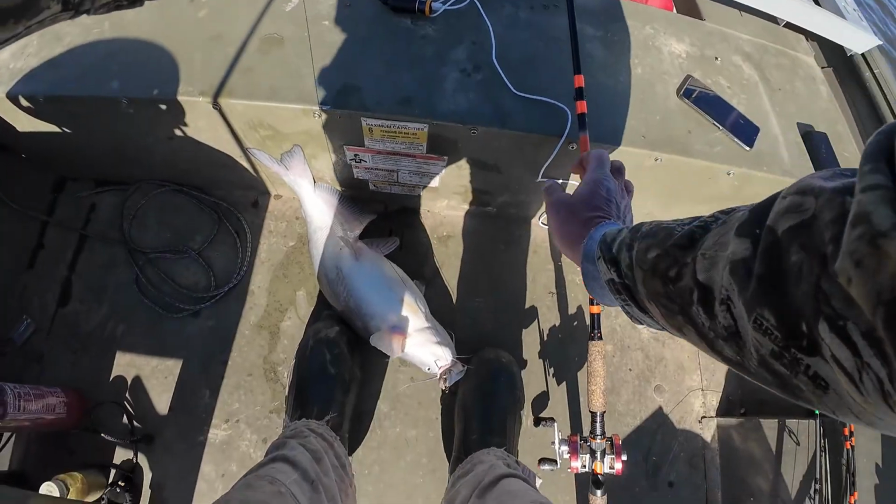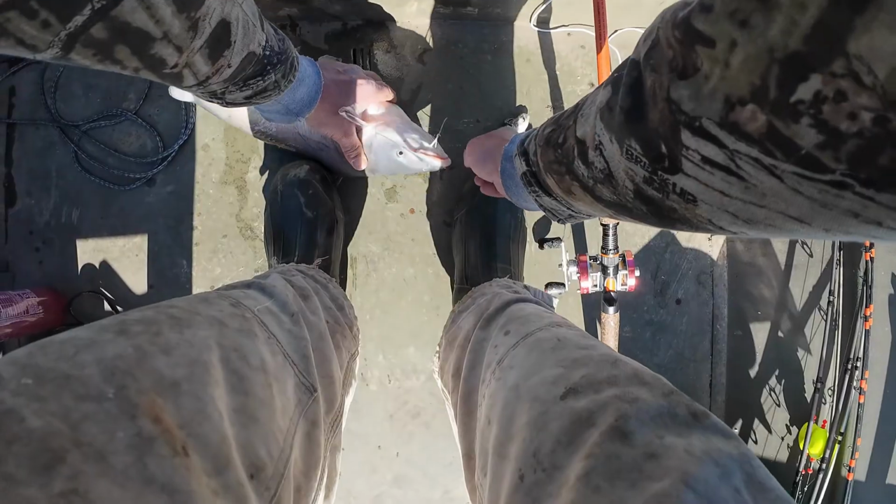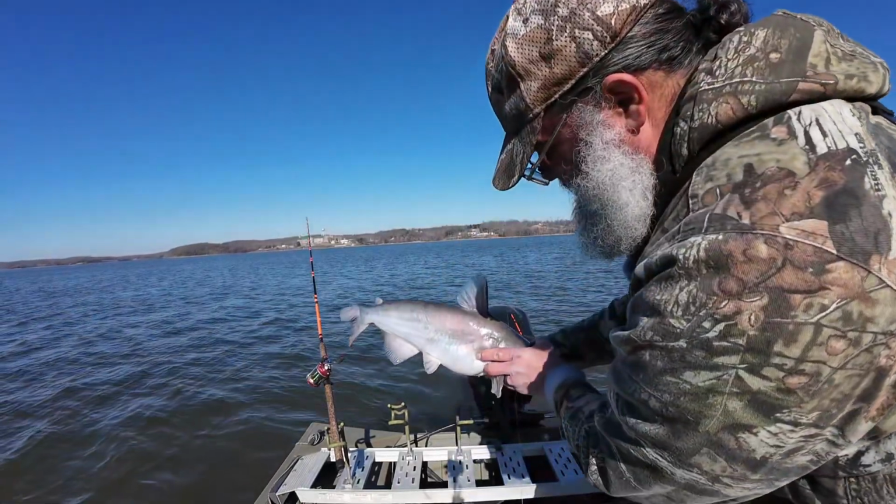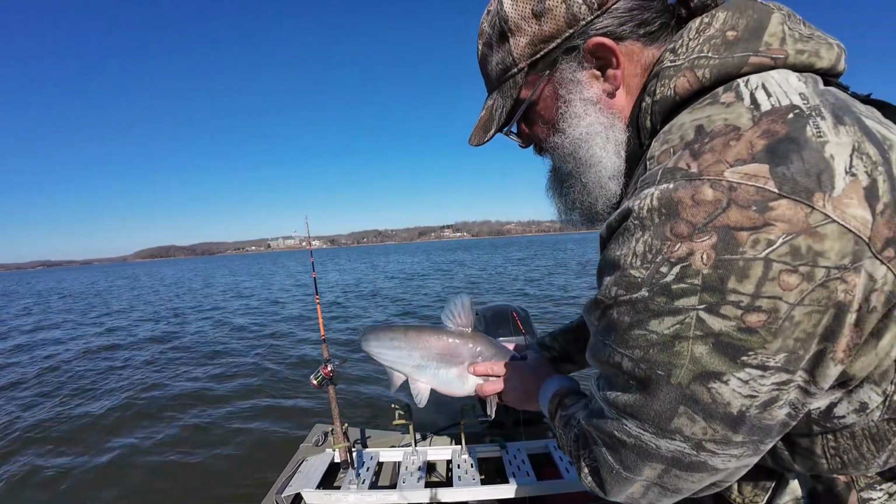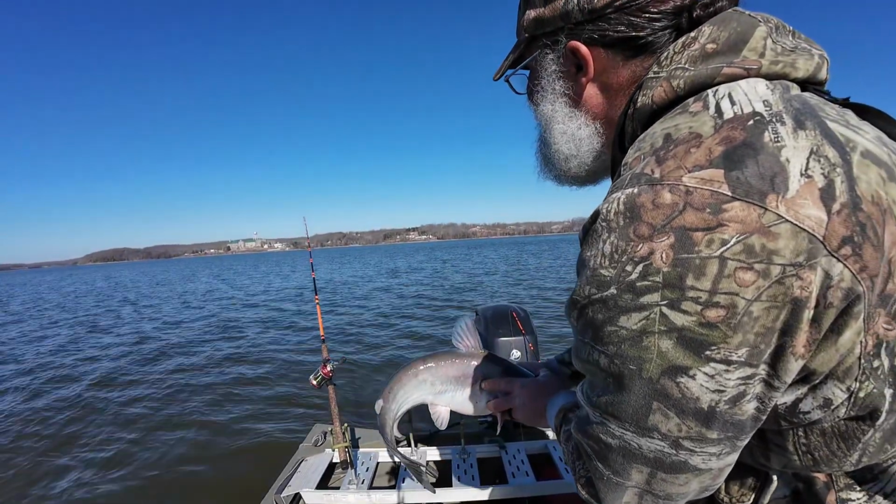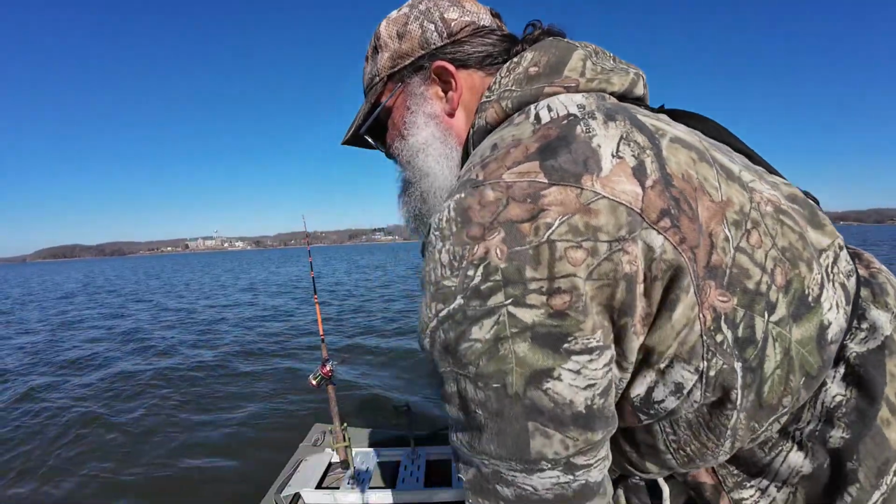Nice 5-pound blue. Pretty fish. He was just swimming along like that. He found him a shad. I'm gonna throw him back in there before he.